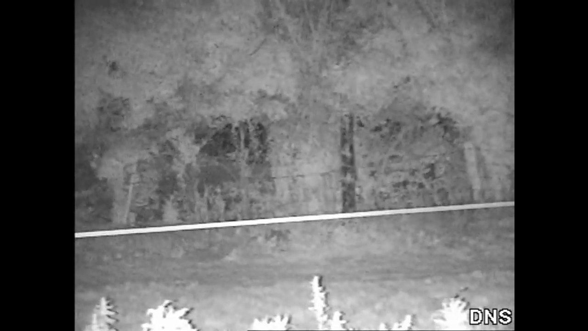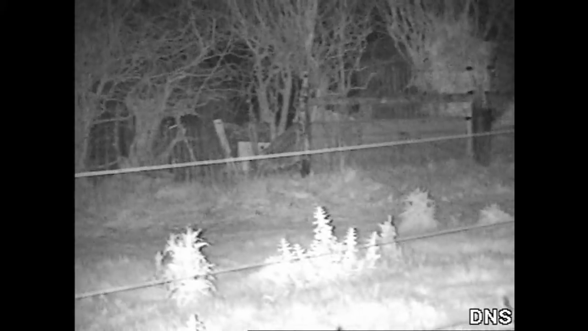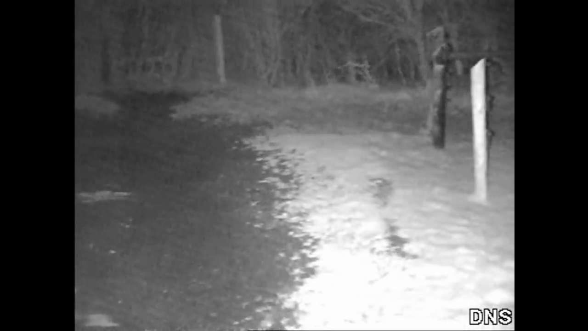This is me showing you what the picture looks like at air rifle max distances. So this is around about 50 to 55 yards. And you can see I'm just looking up this edge line here. I've got the IR on a really wide beam. You can see the picture is nice and clear. I come up to a gate and then refocus in a second, and then move a little bit more to the right to have a look to see if there's anything along that edge line. But you can see the picture is really clear for air gunners.